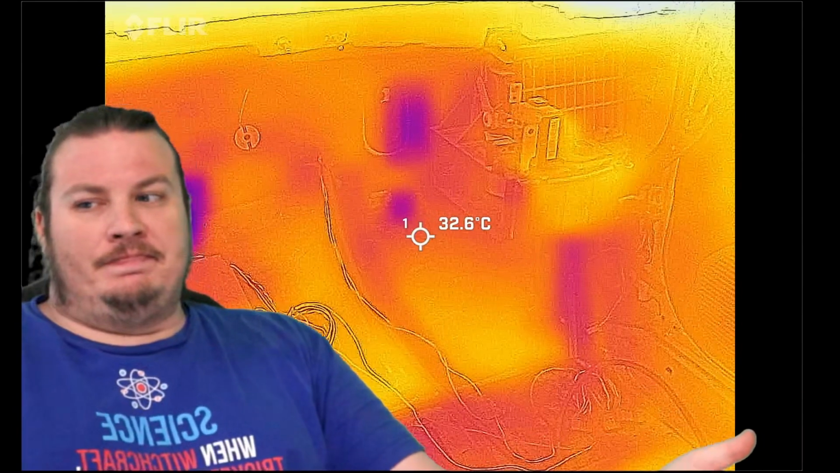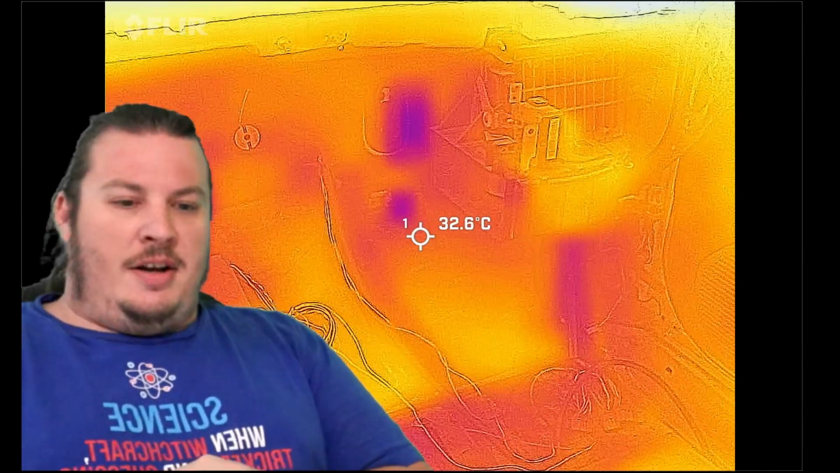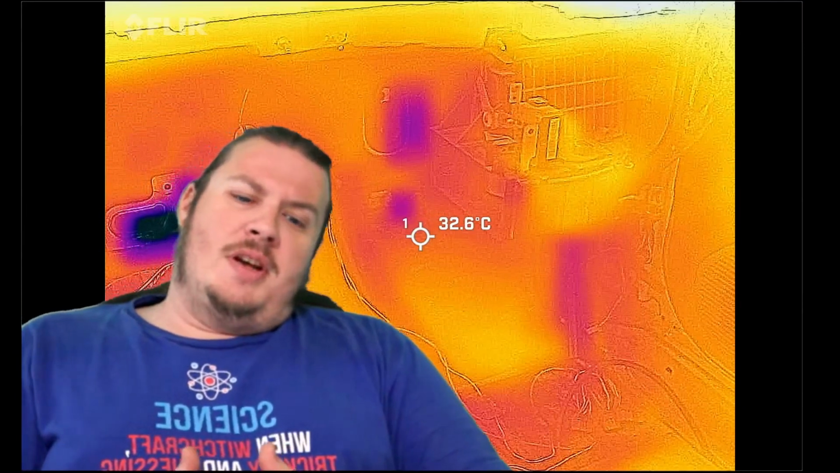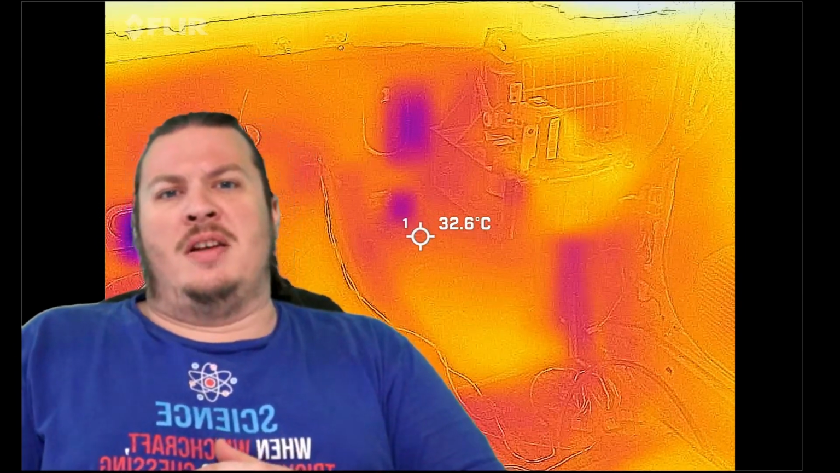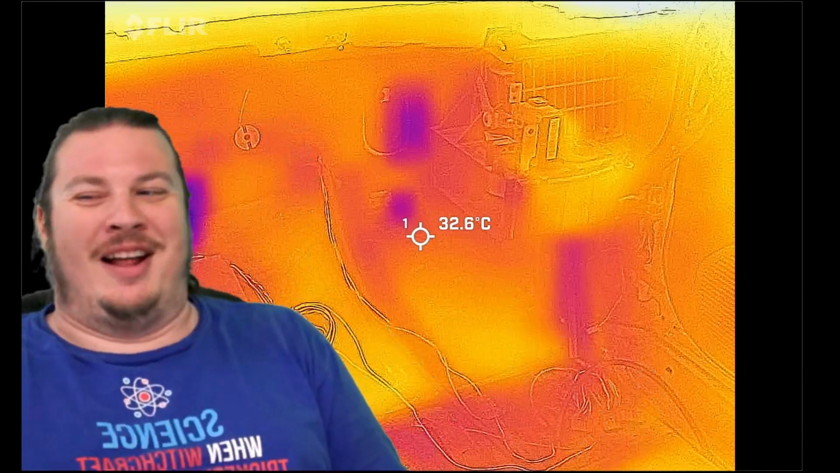This is a fairly recent development, this whole thing. But I didn't think to start recording any of this until after I'd already had the installation in. And the installation is not stuff you can just remove and then put back in. It's glued in place. You're not pulling it out.